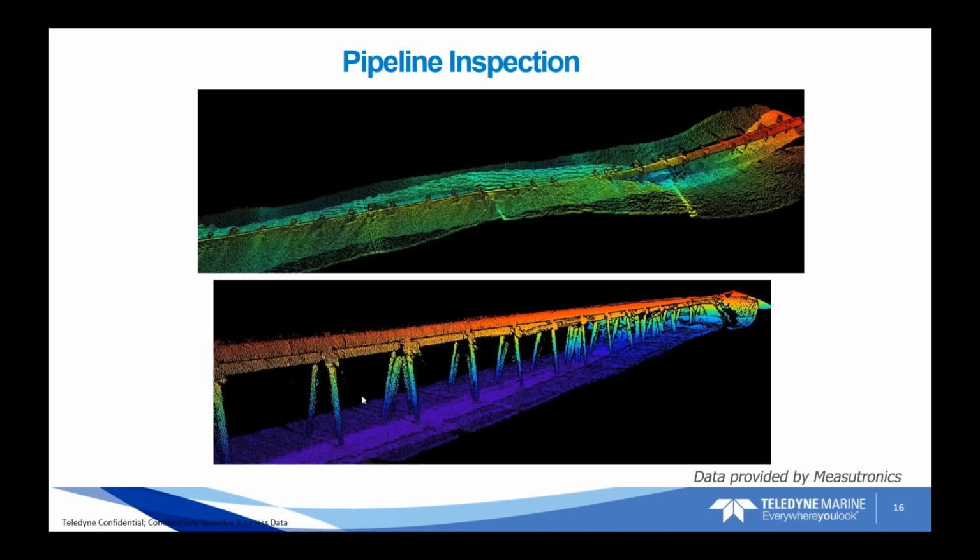So this customer was interested to verify that there wasn't any tie downs broken, and they suggested that if there were tie downs broken, the pipeline would actually be floating or bulging up, not in a straight line, basically. So that was a good inspection, because there wasn't any damage in that area.